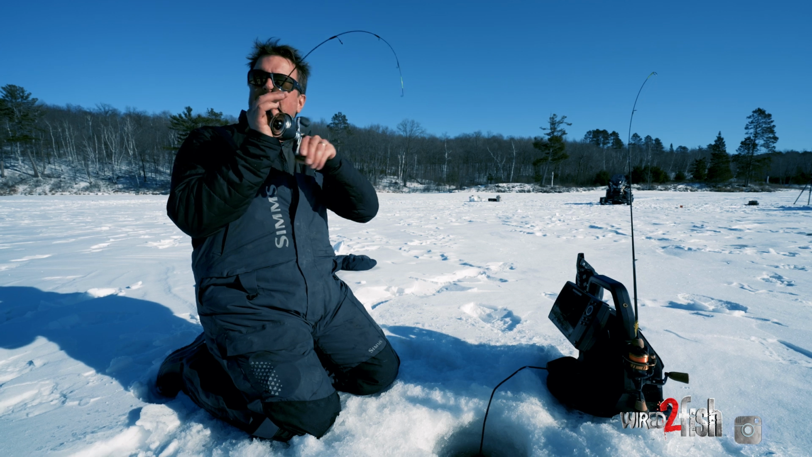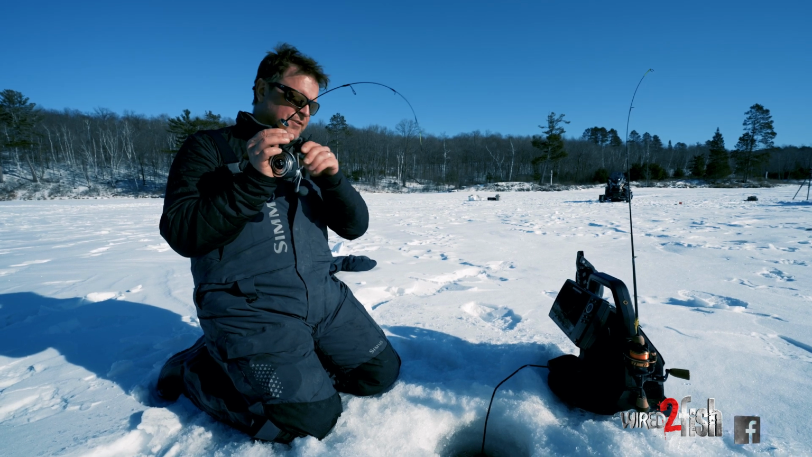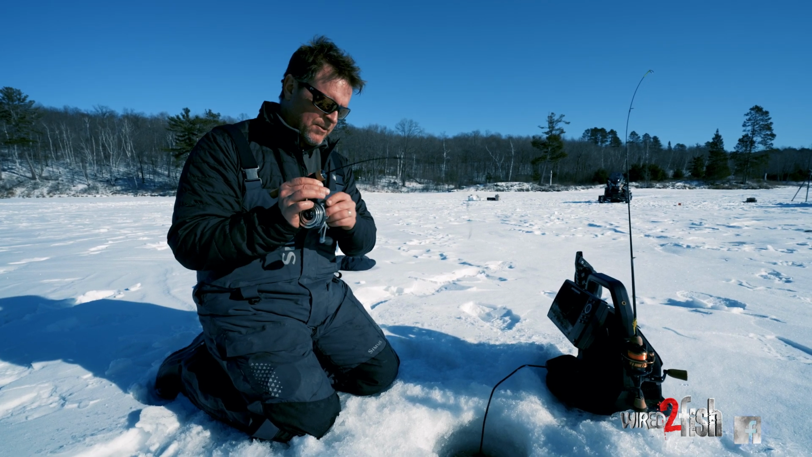Now they are starting to bite better now. It's a little bit better fish there too. Standard rod, reel, line setup.